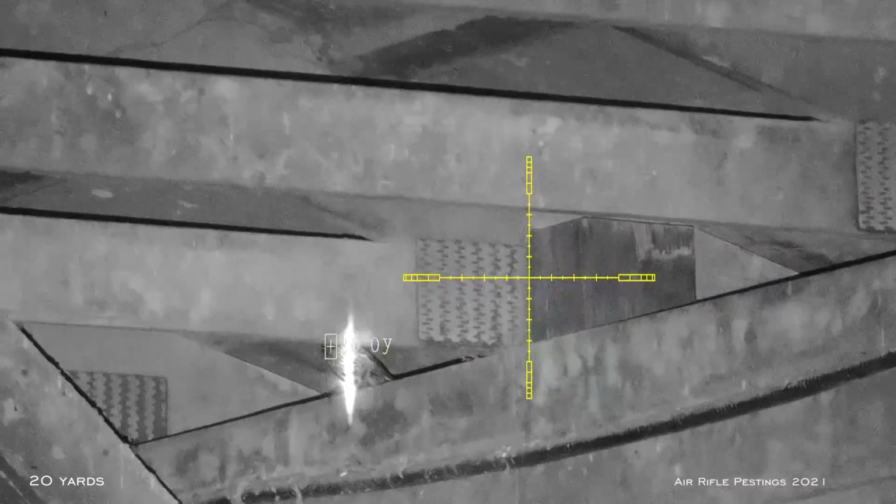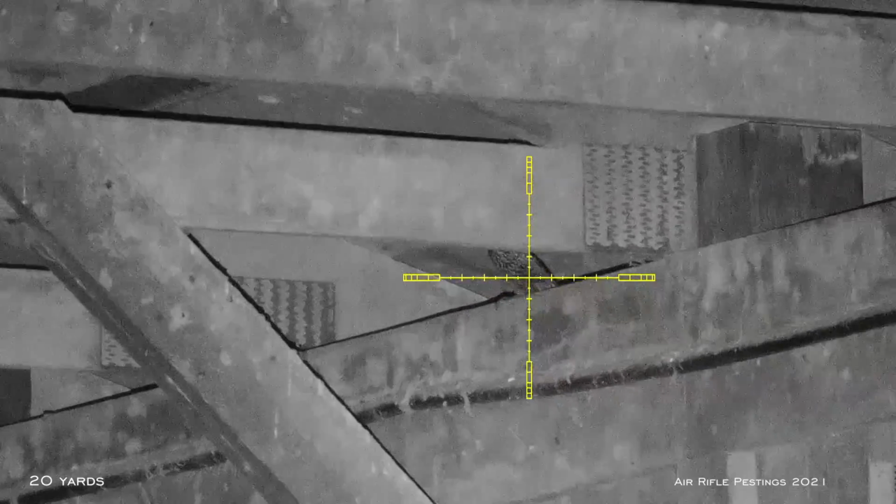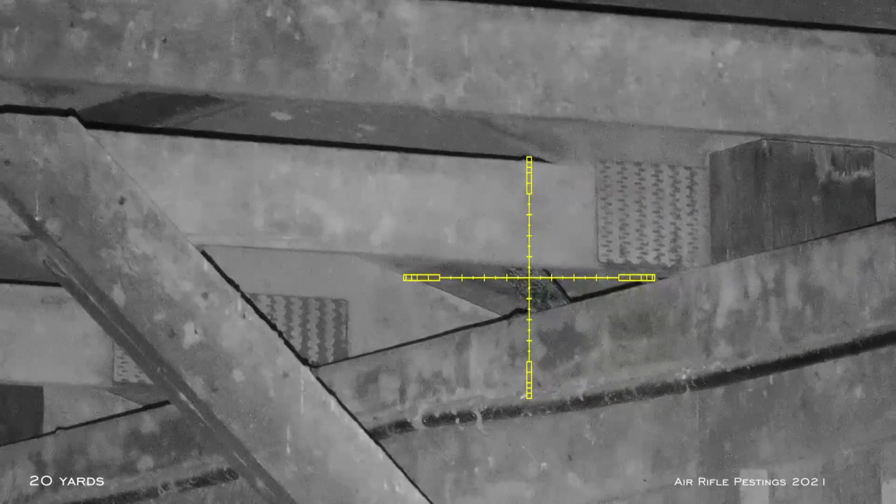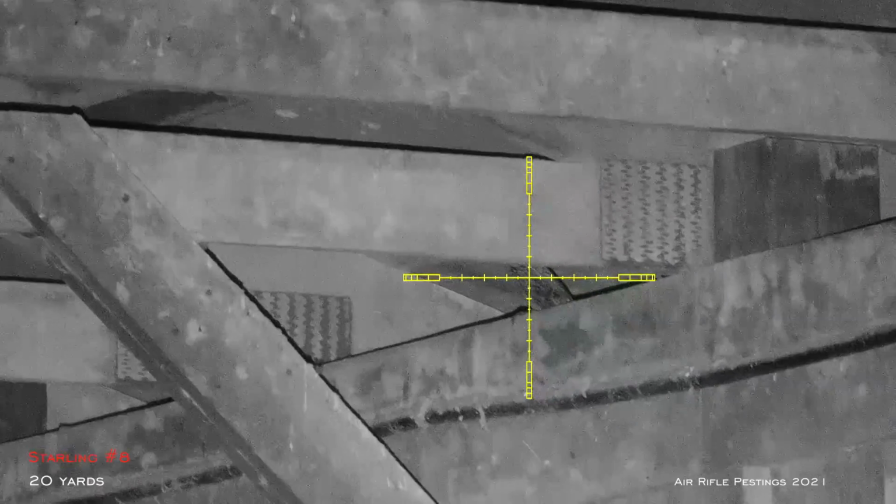This one is at 20 yards again, so I was just aiming for the body. I have to make sure I'm not hitting too high and hit the beam, but I know my holdover for 20 yards. He had no chance. It was starling number 8.